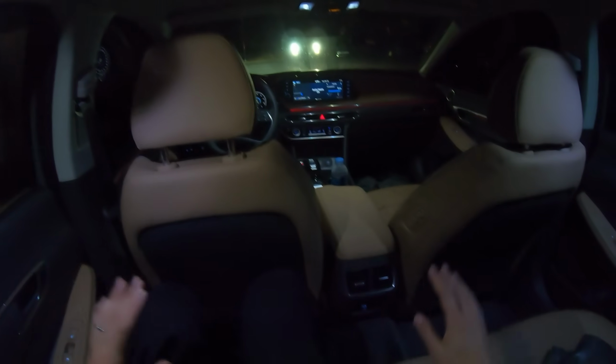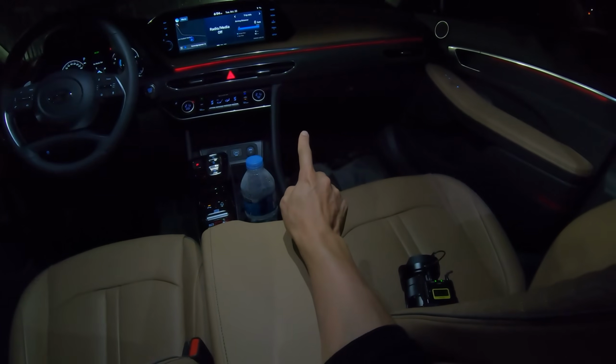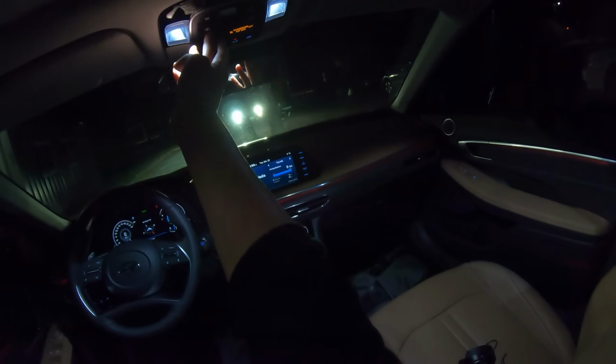So why don't we move to the front, because we've shown you the interior many times. I'm not really sure if you can see that mood lamp there, but it's right there. Do you see it? For some reason my GoPro doesn't pick it up, but it's right there under the dashboard and on the door trims. It's only on the first row seats, not on the second row seats. Okay, so let's move to the front.